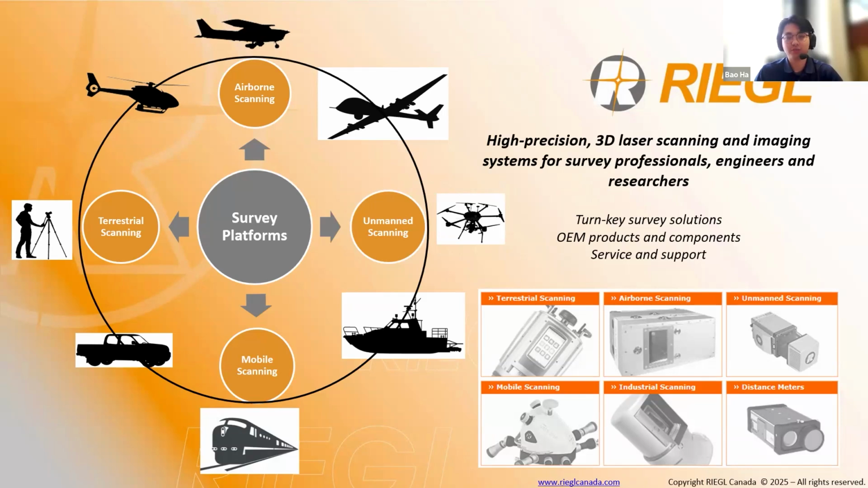Our systems are known for their precision, reliability, and advanced waveform processing capabilities, making them an effective choice for professionals in surveying, engineering, and the overall geospatial industries. We provide turnkey survey solutions, OEM products and components, as well as service and support along the way.